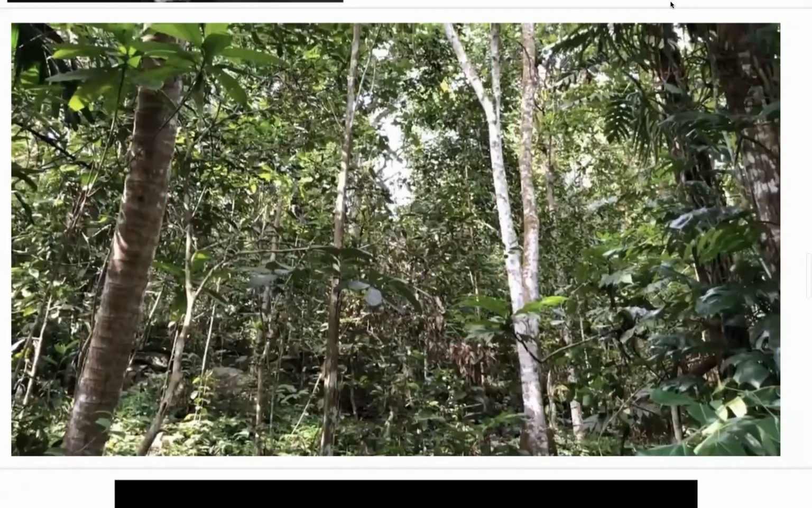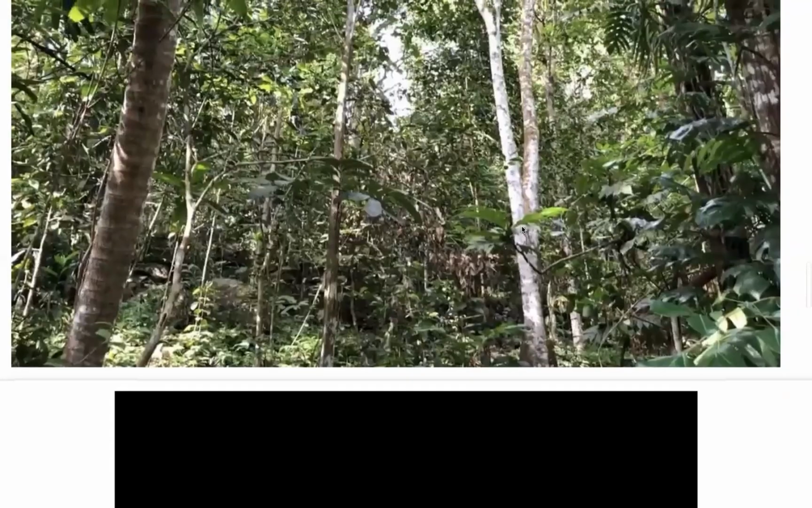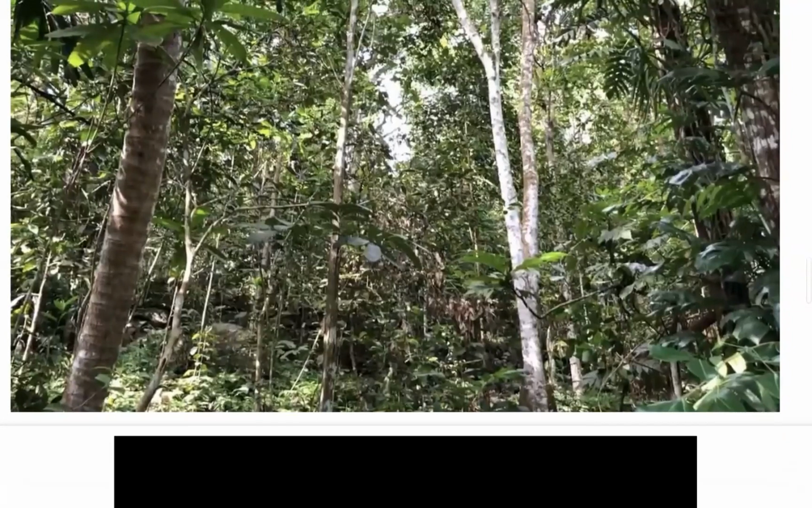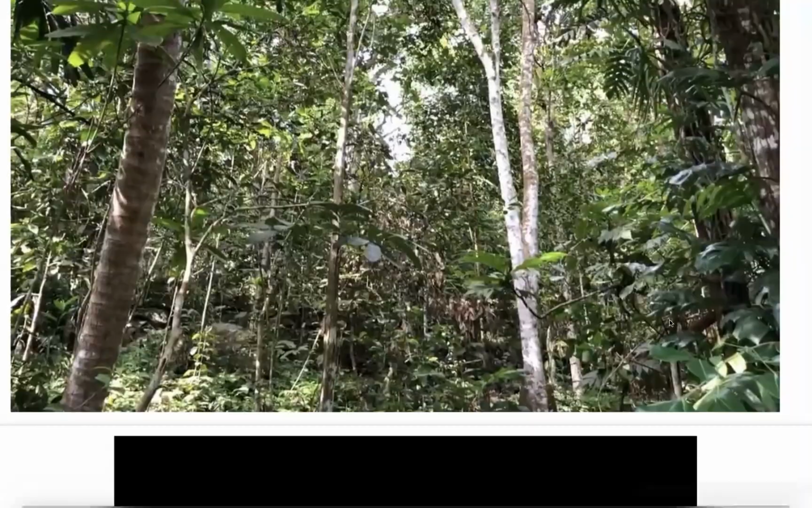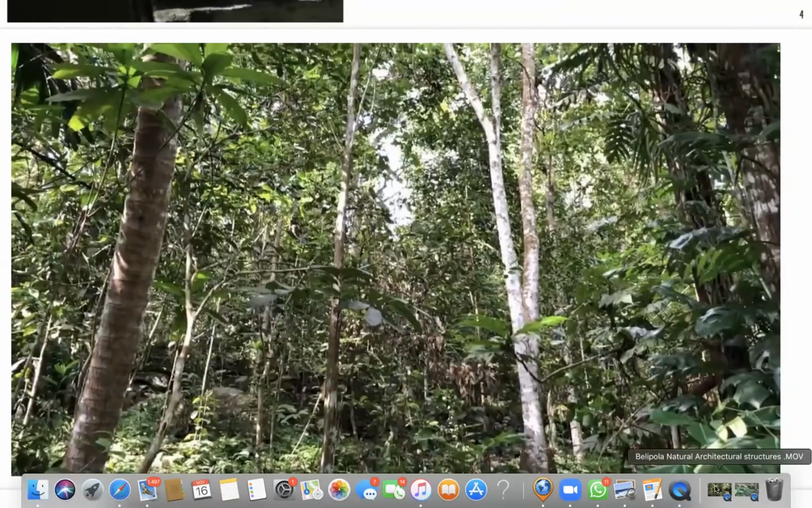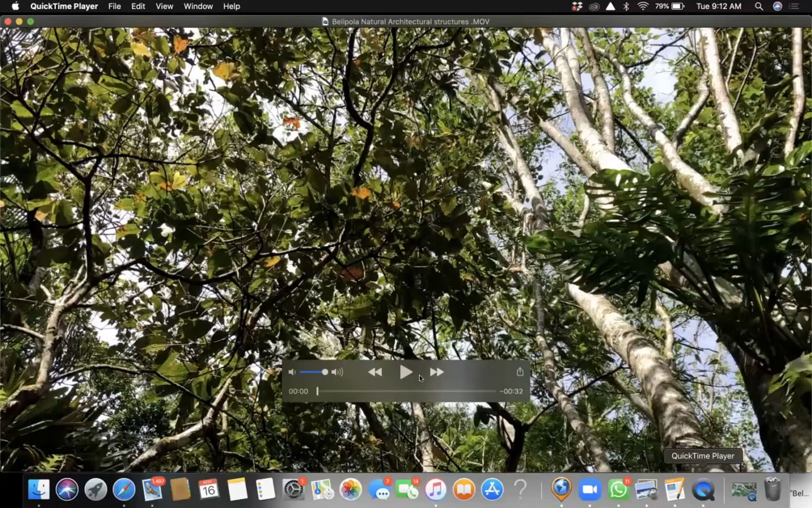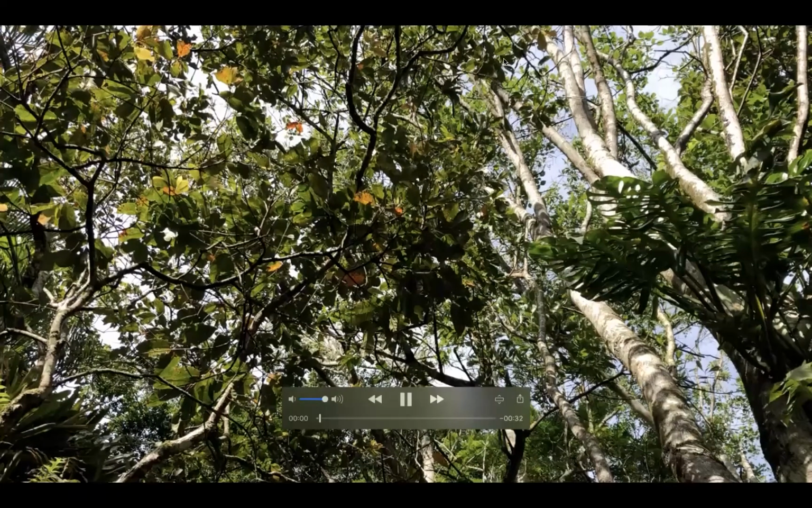I'm going to play you a quick video of what it would be like at the analog forest. And this is a kind of structure that was built, that was designed and planted no more than 40 years ago. So here's the video really fast. This is today at Belipola.